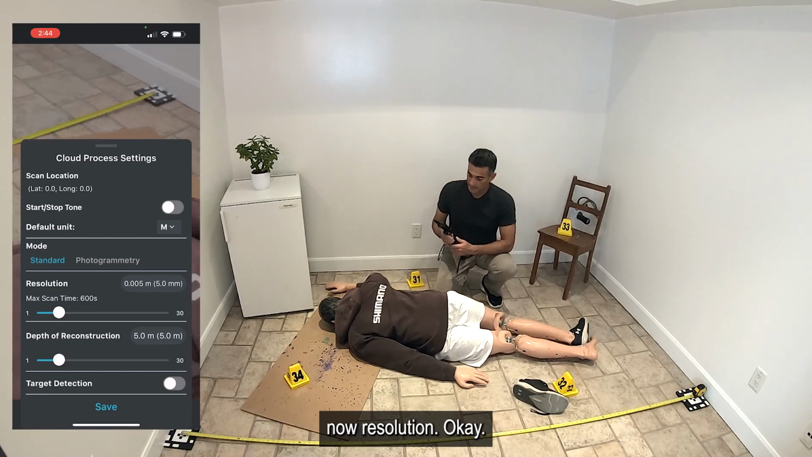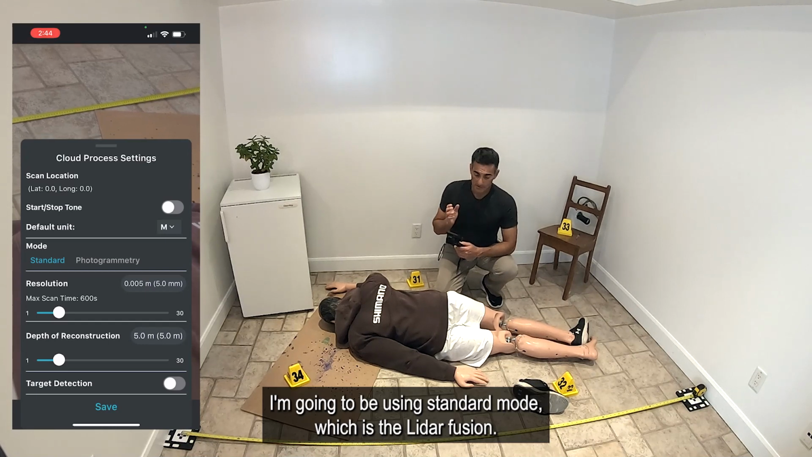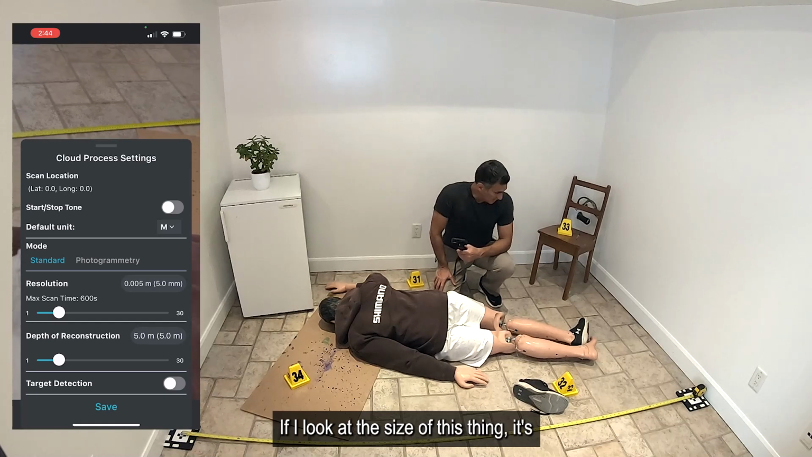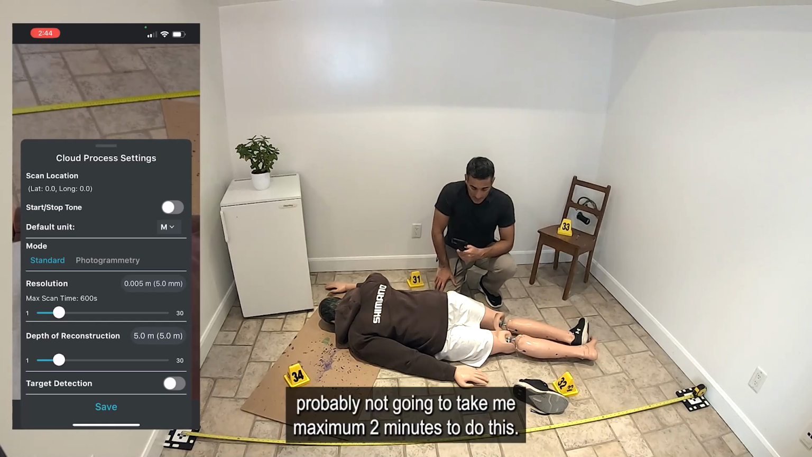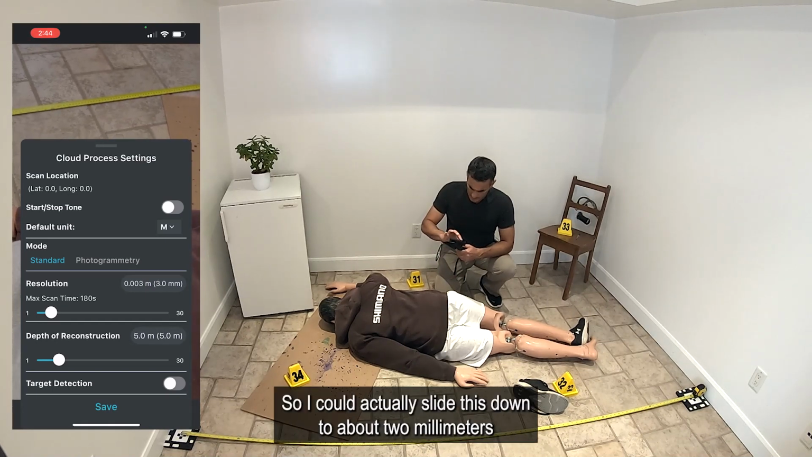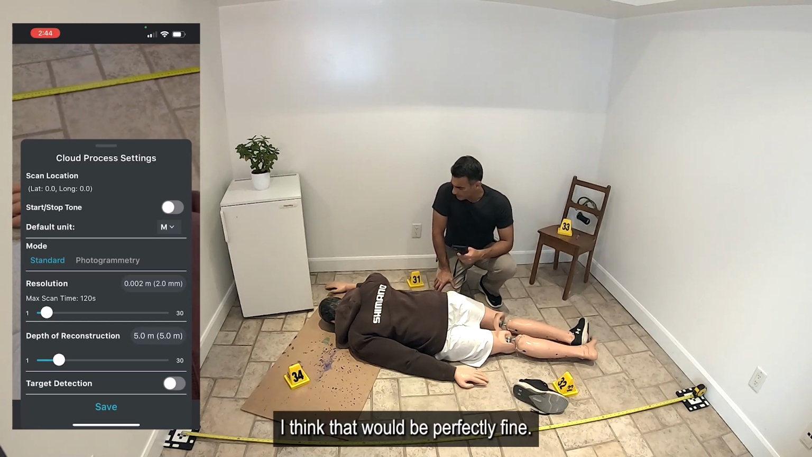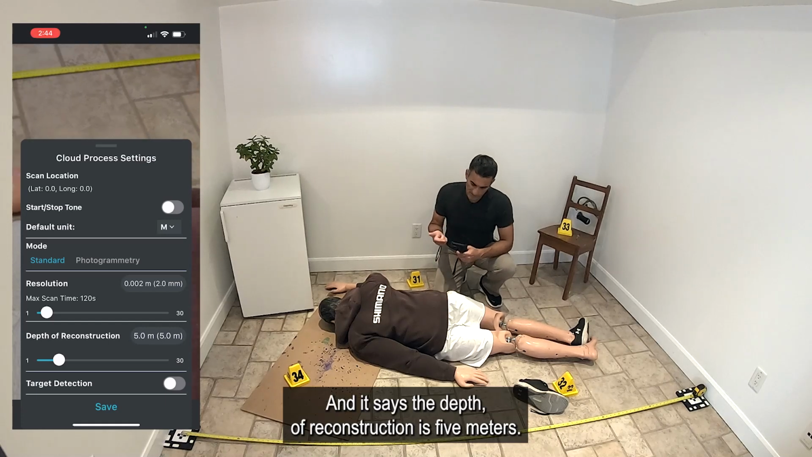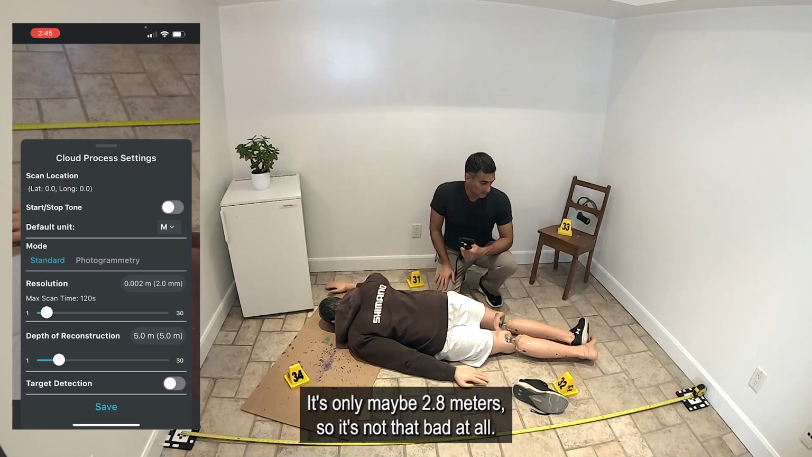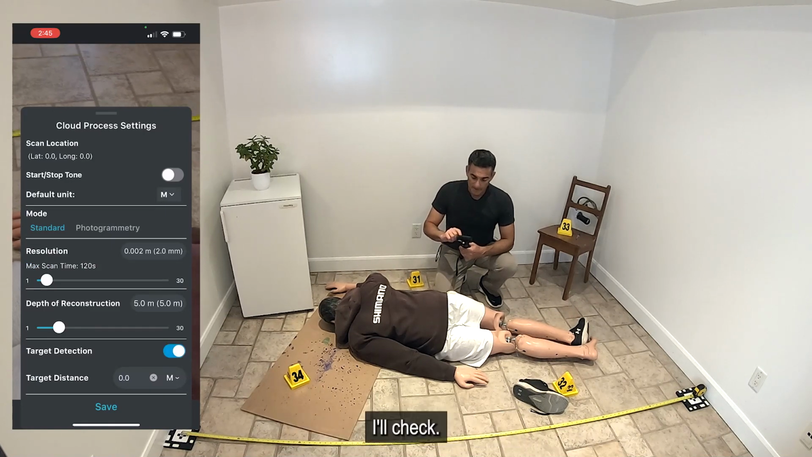Now, resolution. Okay, so looking at some of the settings here. I'm going to be using standard mode, which is the LiDAR fusion, and I have this slider for resolution. If I look at the size of this thing, it's probably not going to take me more than 2 minutes to do this. So I could actually slide this down to about 2 millimeters or something like that, and that would be perfectly fine. It says the depth of reconstruction is 5 meters. That's totally fine. From wall to wall here it's only maybe 2.8 meters, so I'm not gonna bother with it. I'll leave it as is.